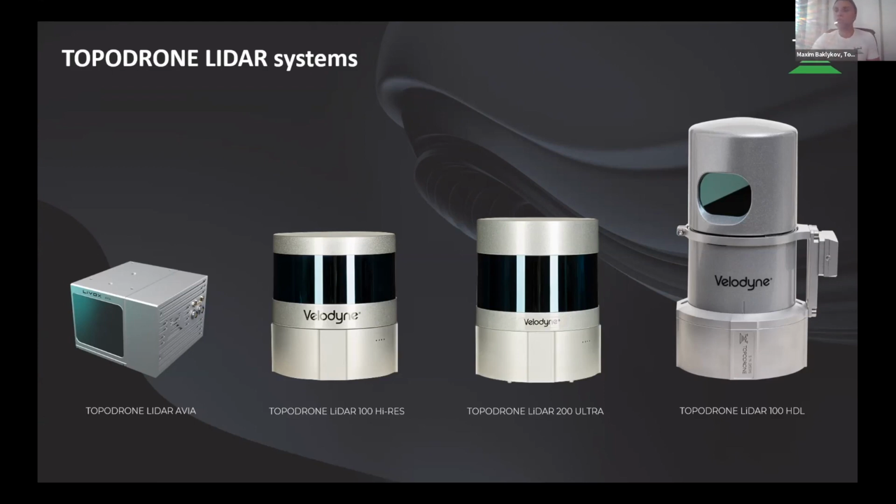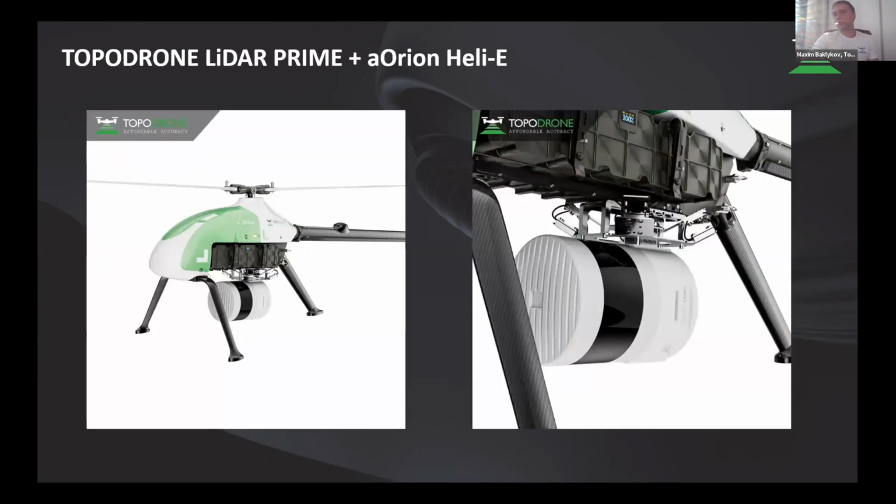And of course, if you need the most powerful, the most accurate results, you should look at TOPODRONE HDL sensor. And of course, just a few months before, we created a new solution which works up to 300 meters altitude, which can be installed on a helicopter, electric helicopter, and which can fly for more than 1 hour, 1 hour and a half, and can cover more than 5 or 10 square kilometers per flight with high precision LiDAR data.